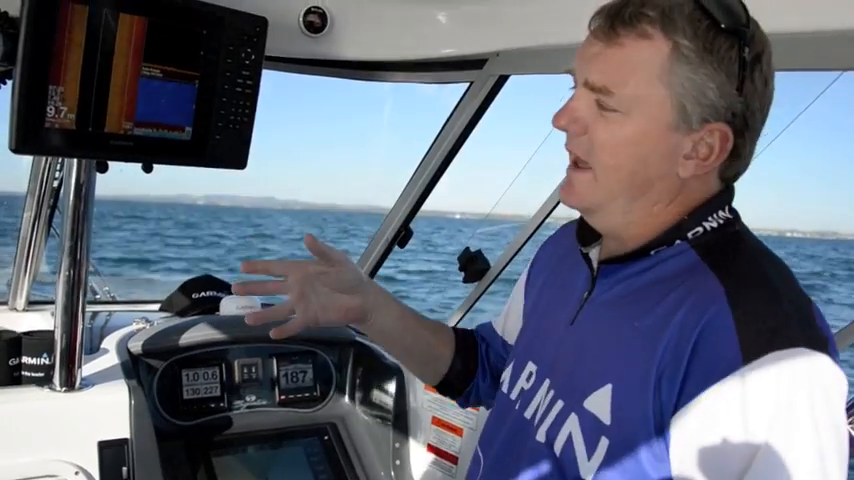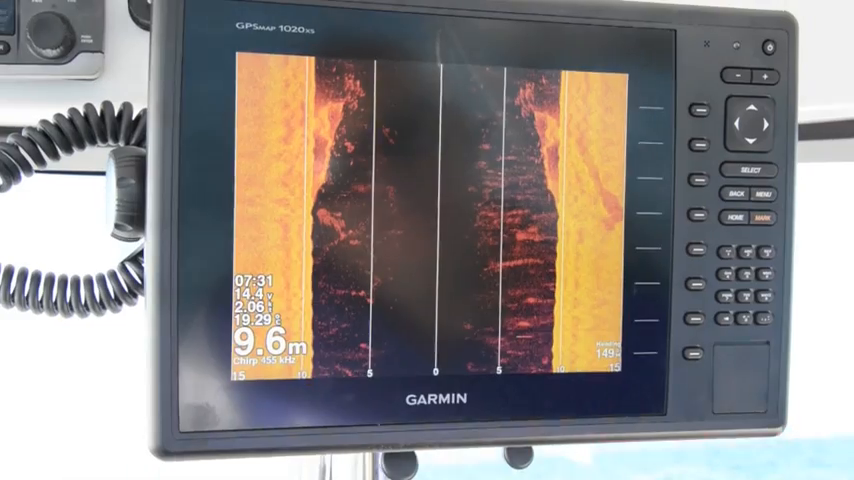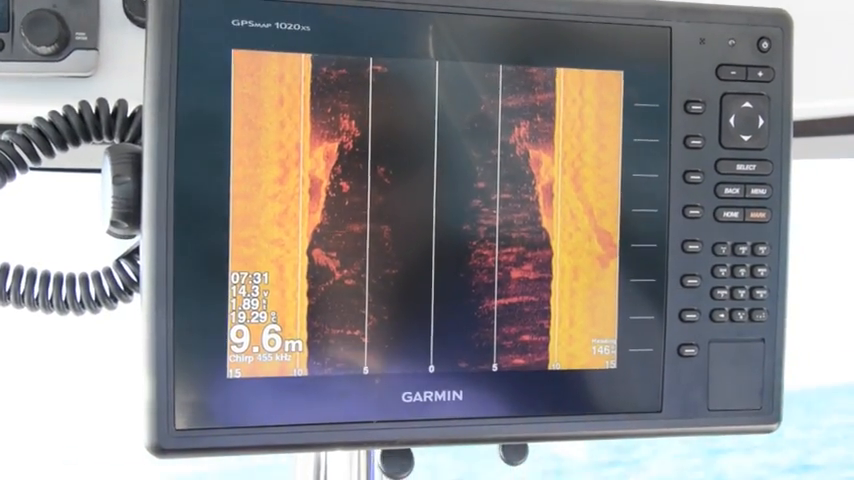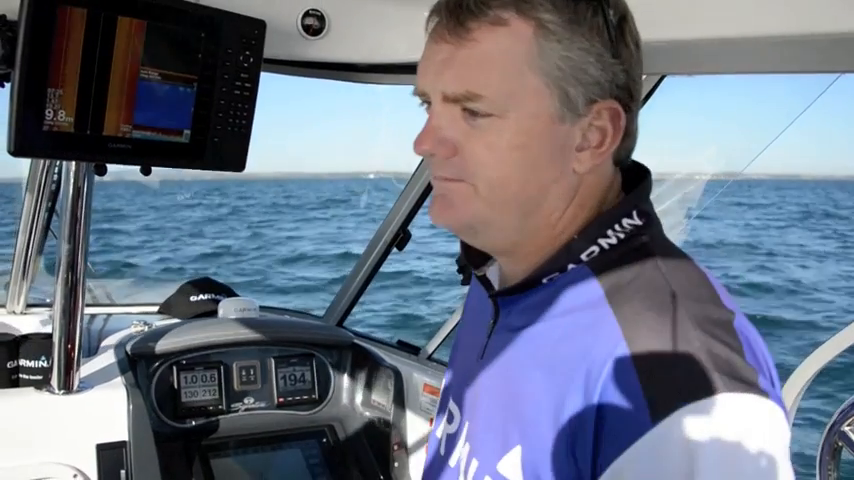What we do is we add the black box, and that gives you another 1,000 watts of power. So instead of splitting 500 watts three ways, we actually have 500 watts for each element. So we have 500 watts left, right, and down. And that is great for your target separation and for finding some structure on the bottom.